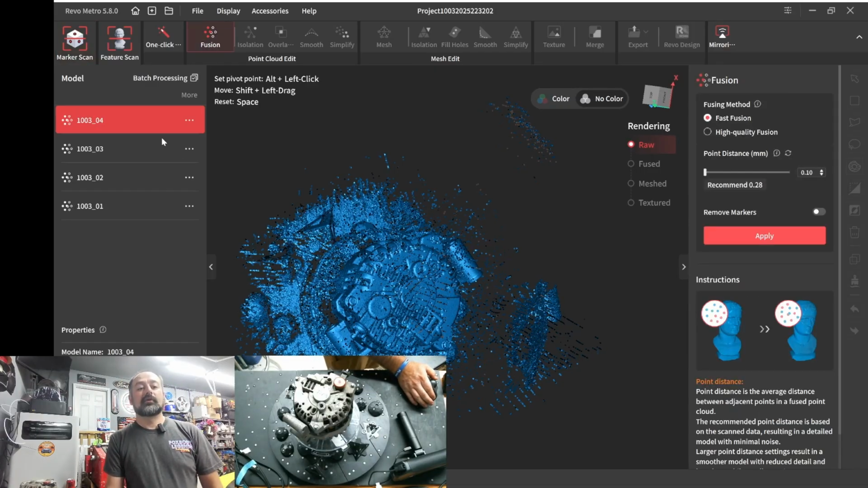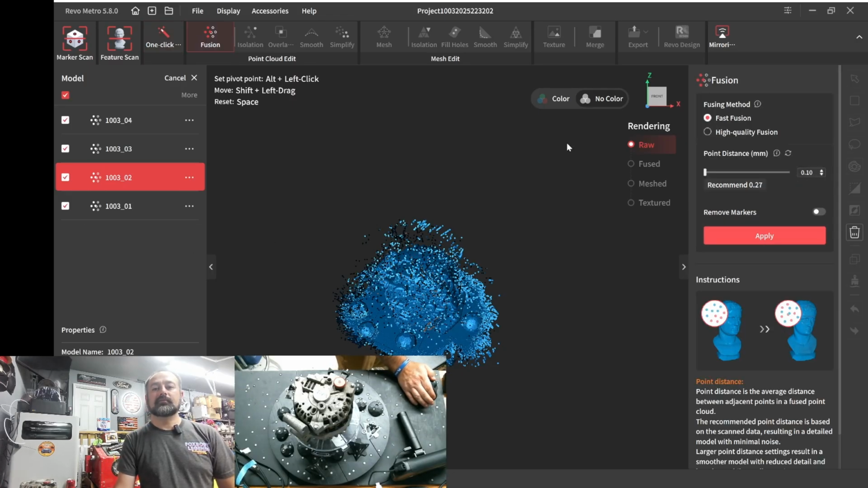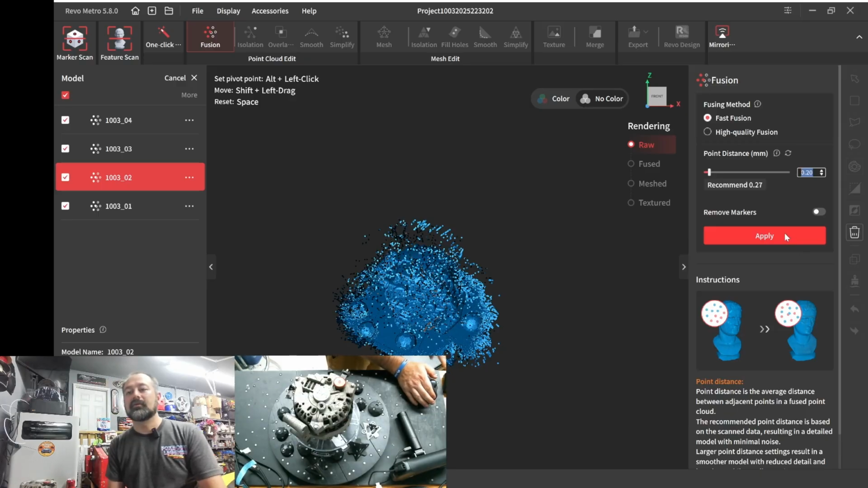So here's what I'm gonna do. Let's go ahead and batch process. I'm gonna fuse them all. I'm not gonna do fast fusion. I really honestly don't know what that does yet. Let's just go ahead and do high quality fusion. Well, no, in this case, just do fast fusion. It's recommending 2.7. I'm not gonna do that. I'm gonna do 0.2. Let's just go with that.